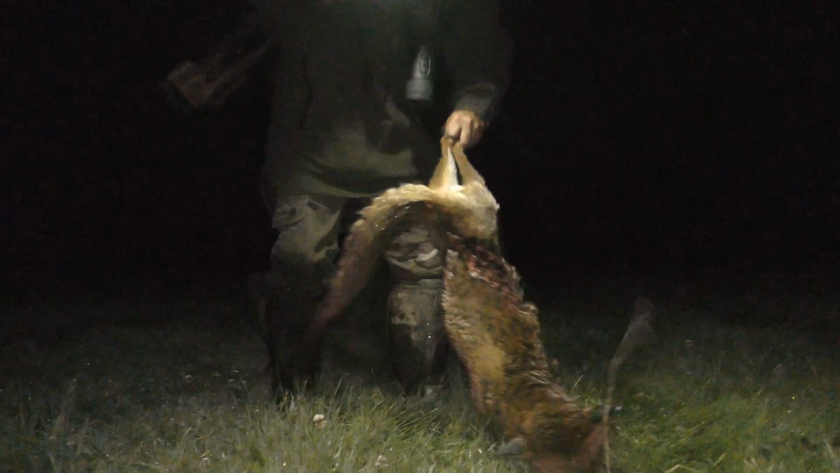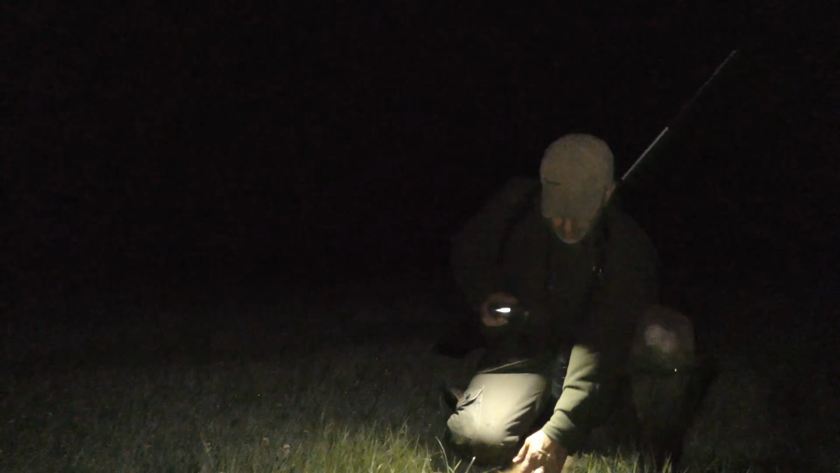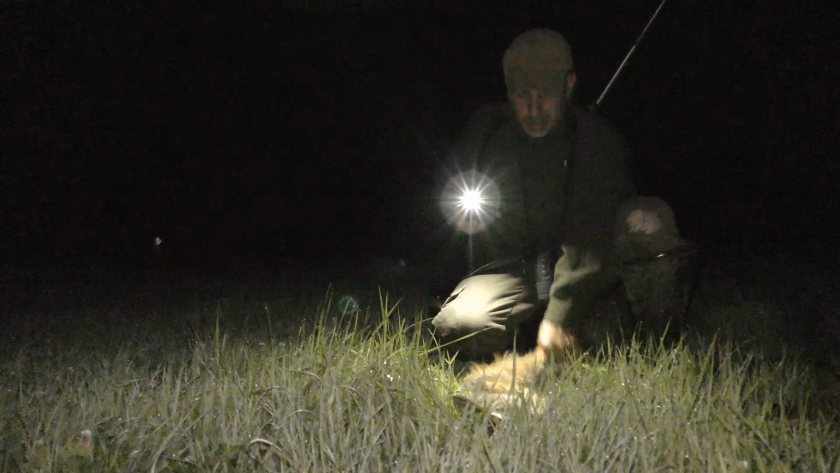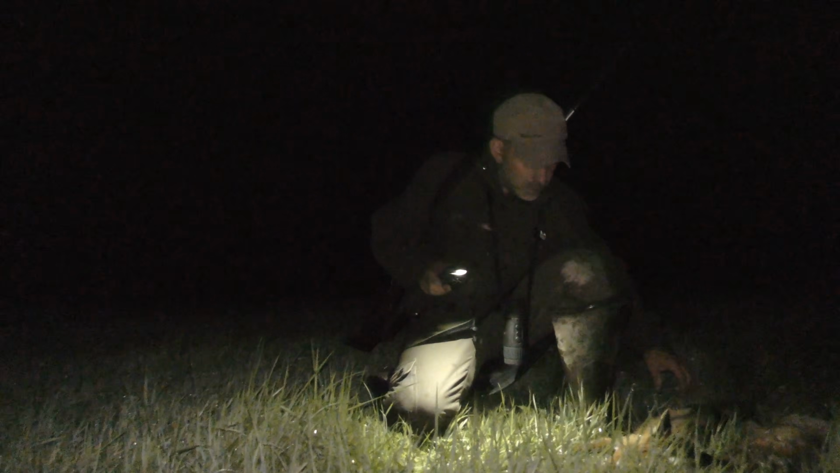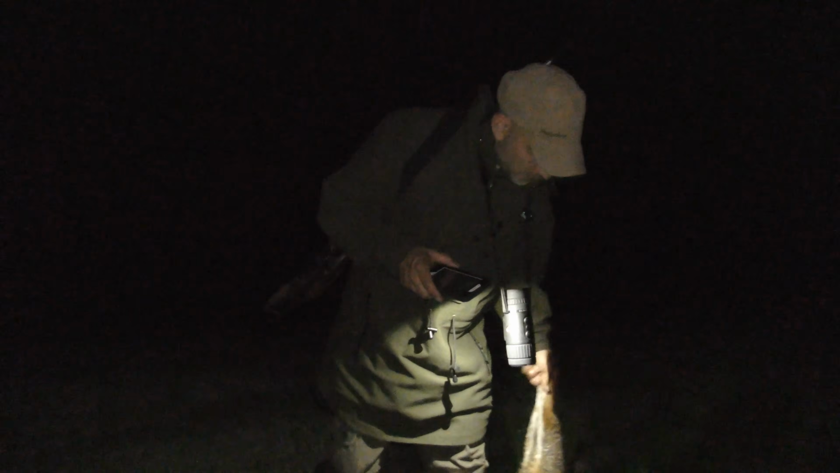There we go. Just one dog fox, that one. No, he's got a good sized fox there as well, at the back. Yeah, another good fox, brilliant. Right, let's go find another one that's down along here. There we go, here's the other one. What's this one? Vixen. Oh, a decent sized fox.